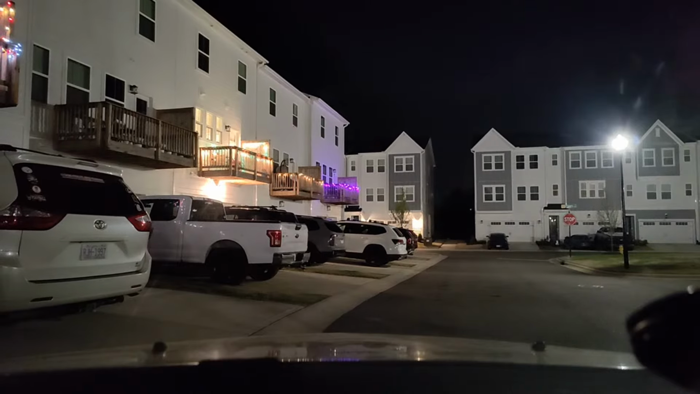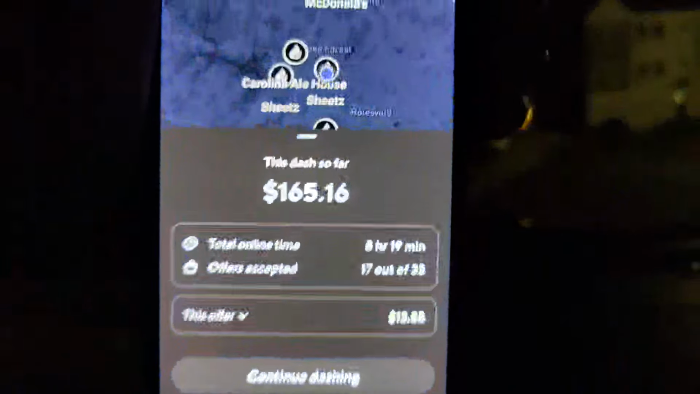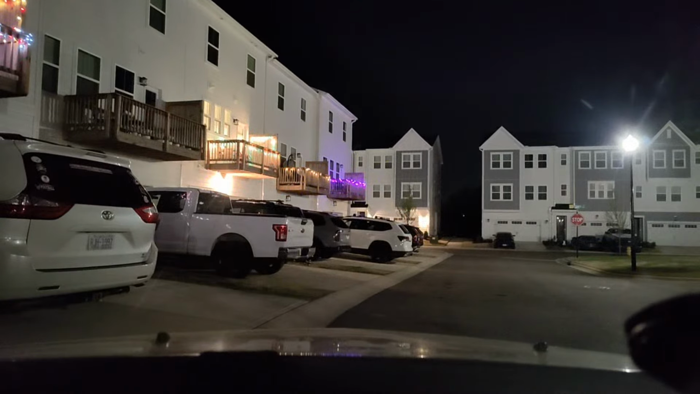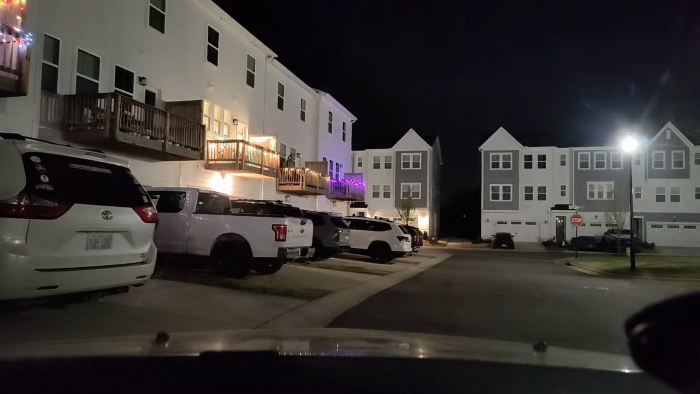Oh, I was trying to show you guys the totals before this came in, but whatever. Let me see. This is the sheets. Where are we going with that? 401, I'm not taking this one. Too many miles on that one, but this is 165 on this one. 8 hours and 19. It's okay. I don't know exactly where that puts us. Add 50 to that. 215 and some change.